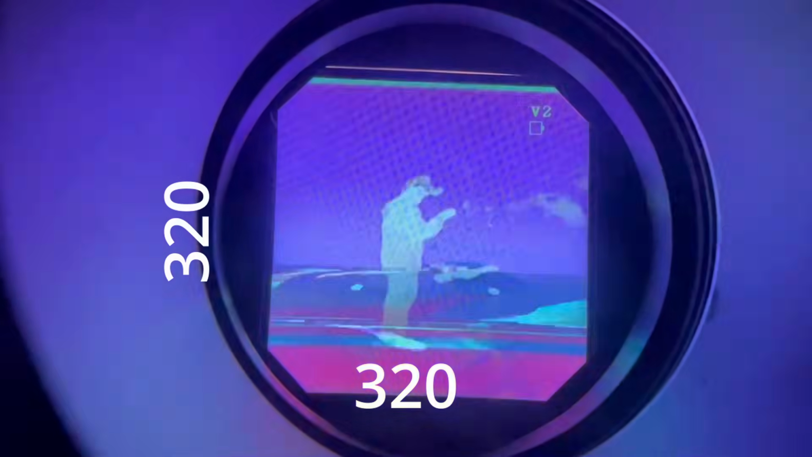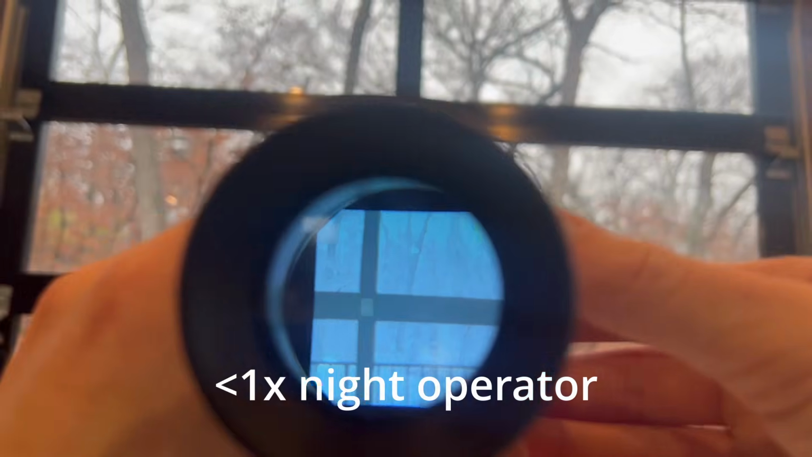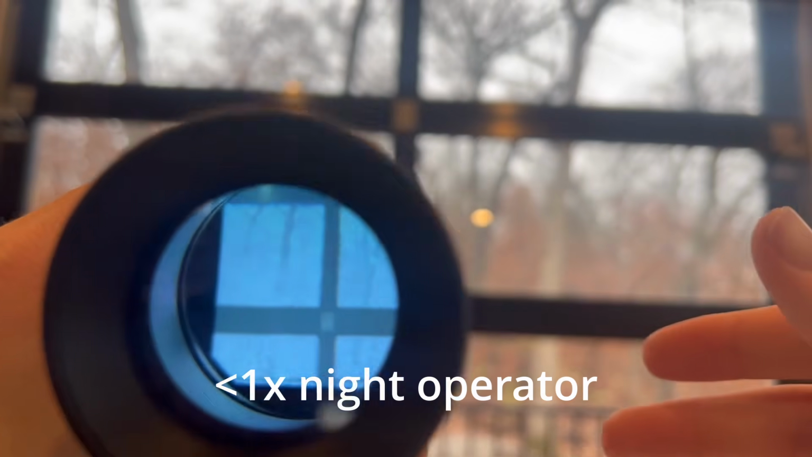The display is a 1.54-inch OLED display with a resolution of 320 by 320 pixels. It gives a field of view that is less than 1x for both thermal and NV. This means that when looking through the NVG, things will look smaller than they truly are. Here's a comparison of 3 NVGs taken from the same distance away.